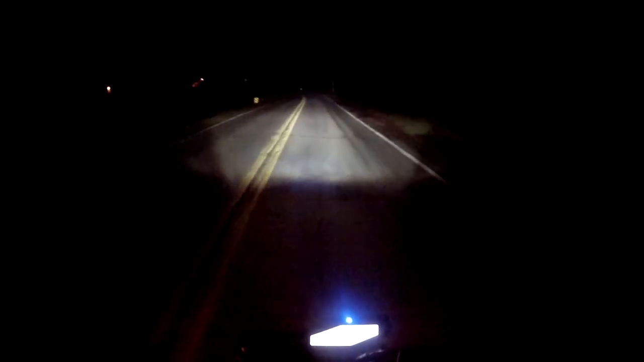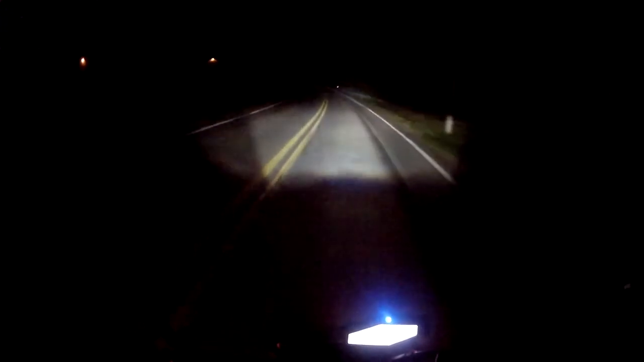See, now with the high beams going in this turn, I can see a lot more. There's not that distinct cutoff line. So yeah, riding with the high beams on, not an issue at all. Now granted, it's not pitch black out, but it's 1,000 times better than switching down to just low beam.